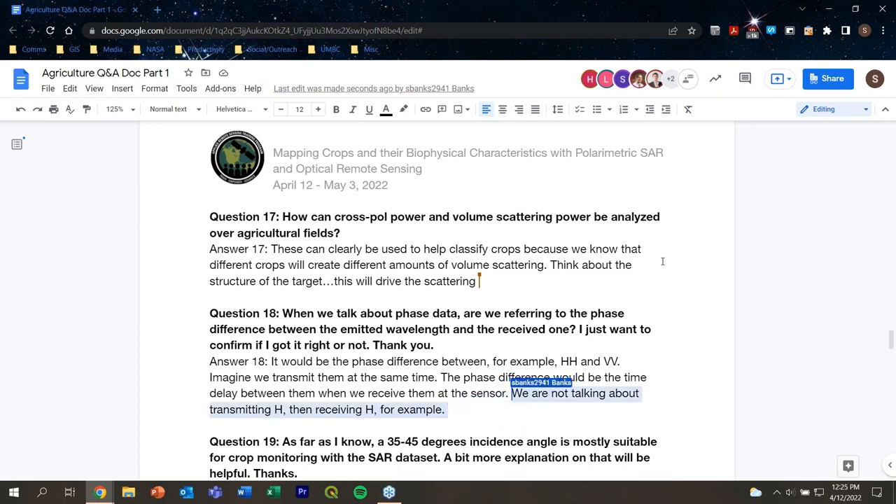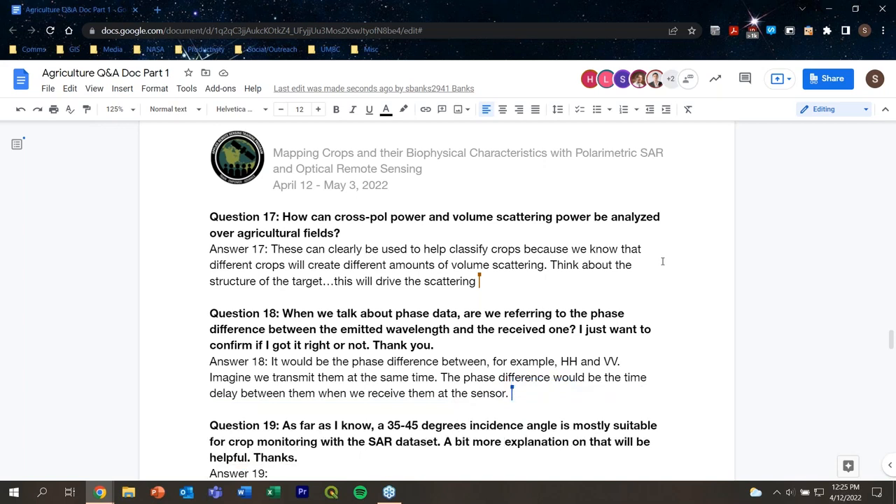If you're looking for other parameters like biomass or LAI, this is usually done through some sort of modeling. The water cloud model is one that many have used, including my team, and in that case, we're primarily looking at things like volume scattering or cross-pol scattering, and we're creating a model between field measured data and the amount of scattering, whether it's measured through cross-pol or volume scattering.